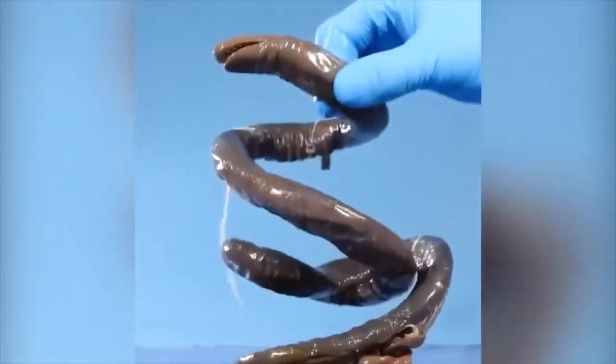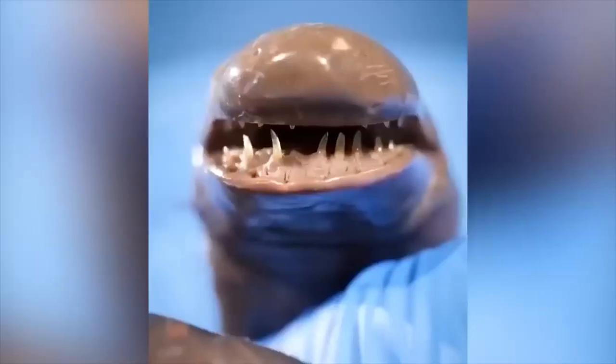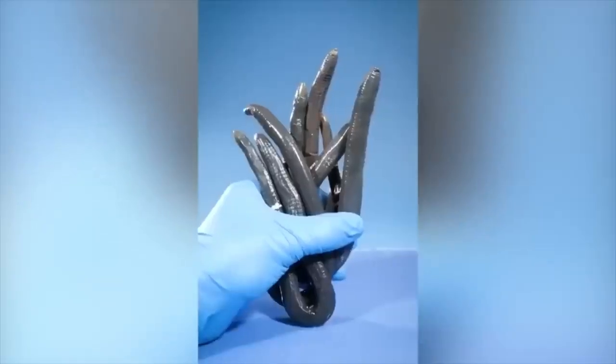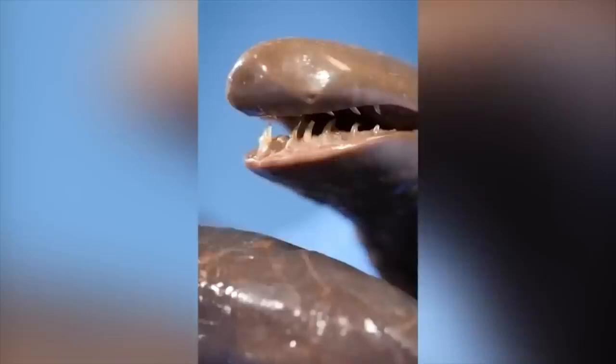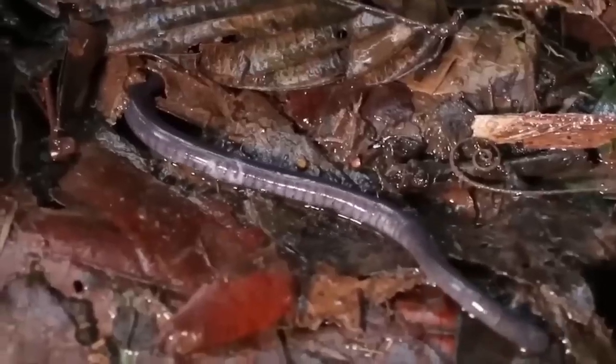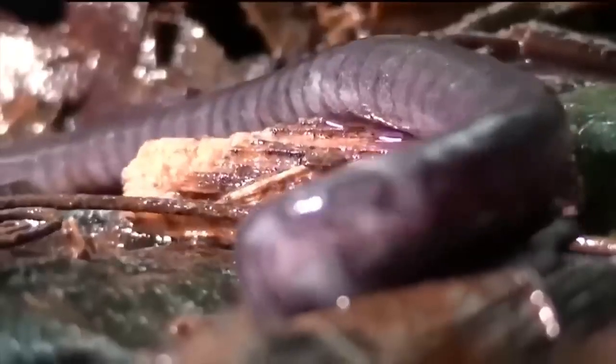What you're seeing right here might look like a worm to you, but just look at its fang-type teeth and the whole head. This is not a worm, folks. It is called a caecilian, and these are amphibians. Yep, just like frogs. They just lack arms and legs. But as they lack, their nature made them the only amphibians to have fangs.